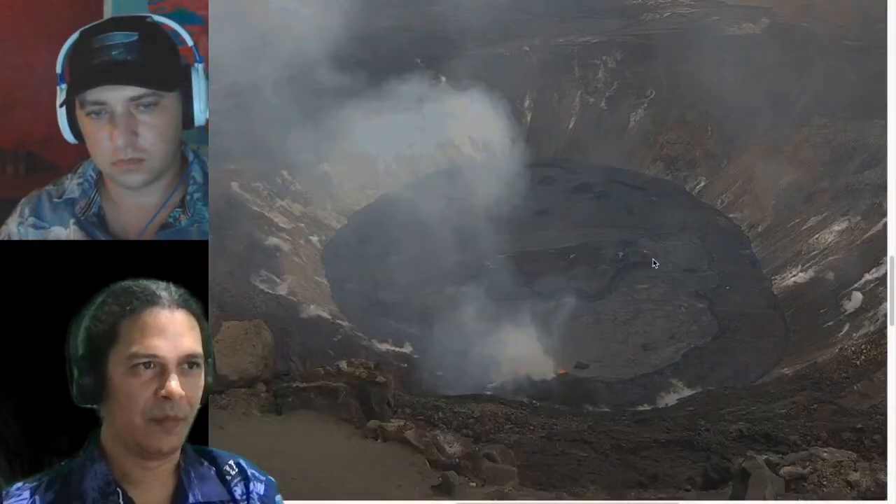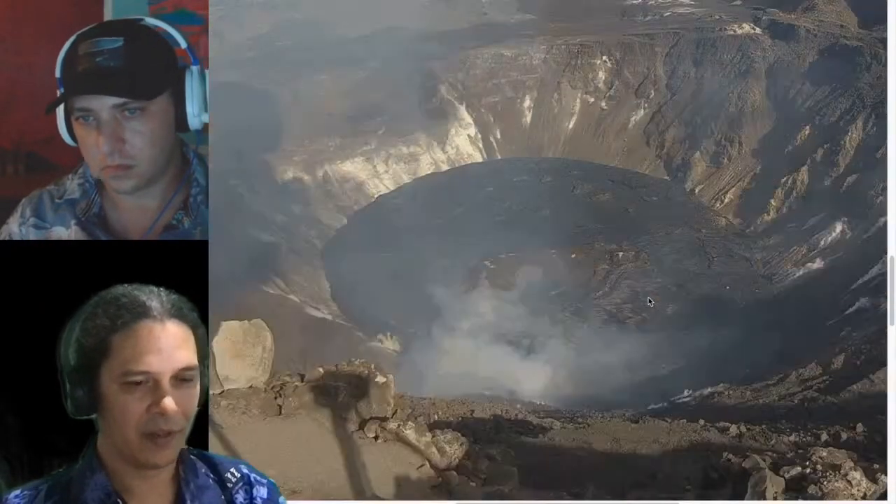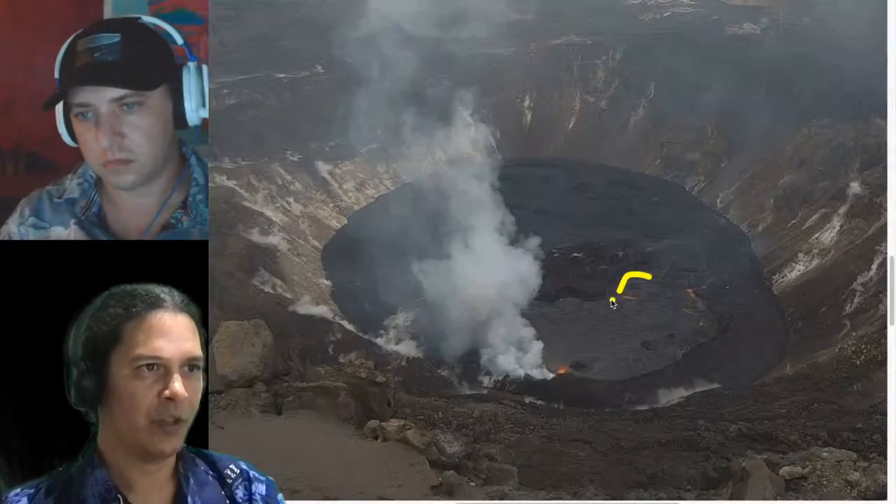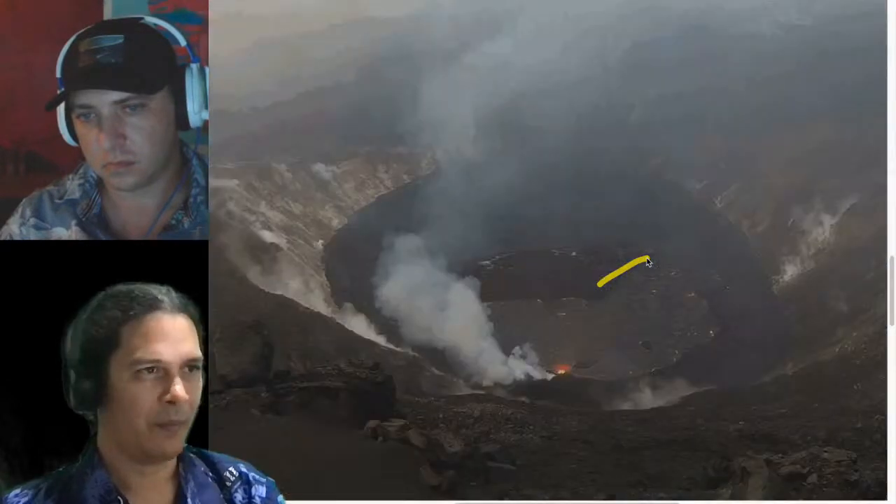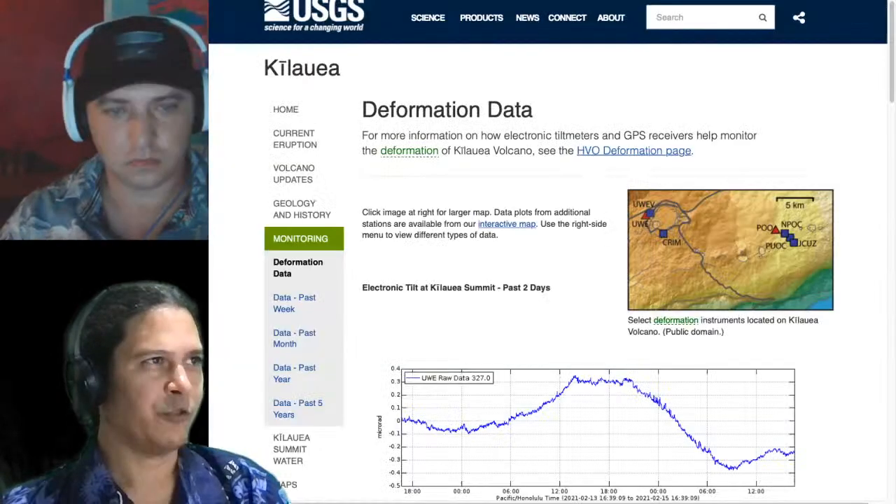So I can zoom into this one. Perhaps a little more. No, that's about it. But maybe you can see a little bit better. There's a little lower lava bench, and then a little higher lava bench right in there. May not be the best resolution for you guys there. So, all right, that's the webcam imagery.